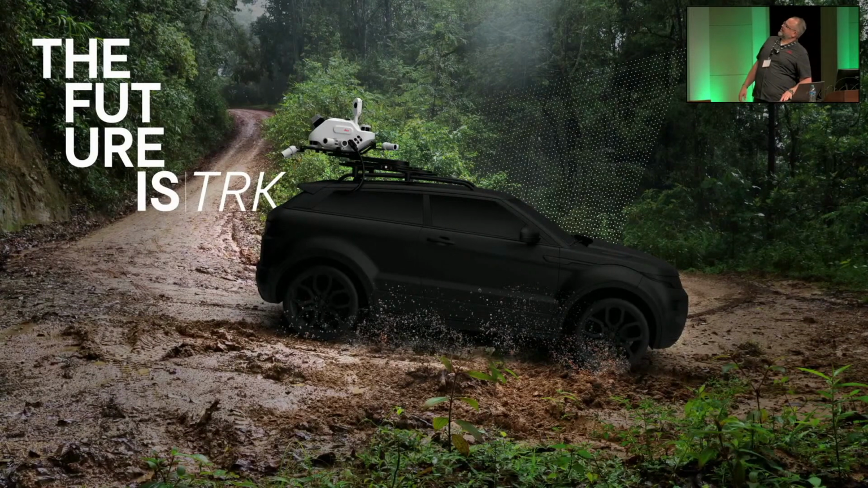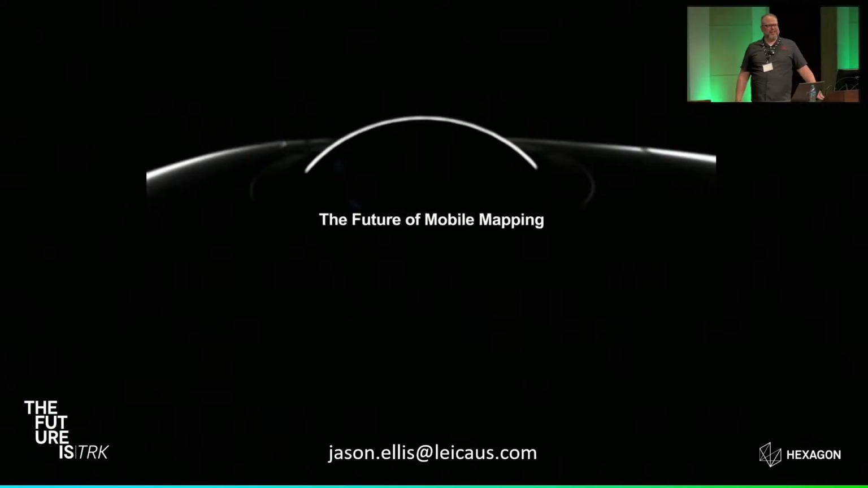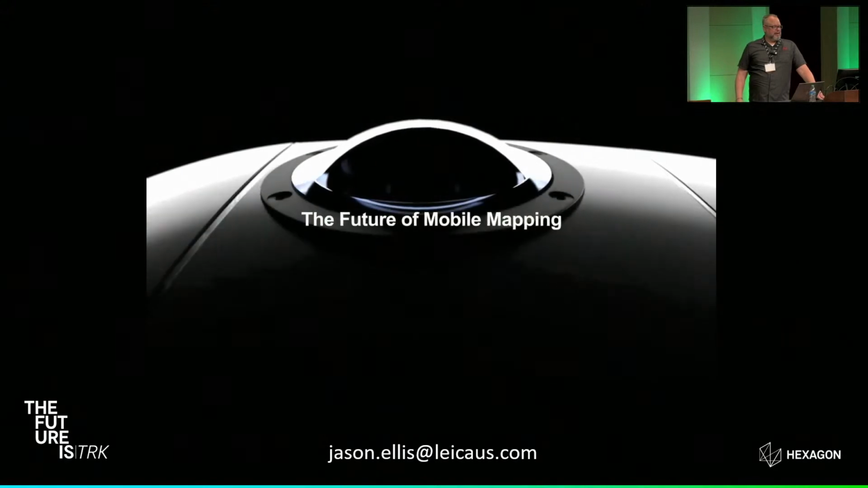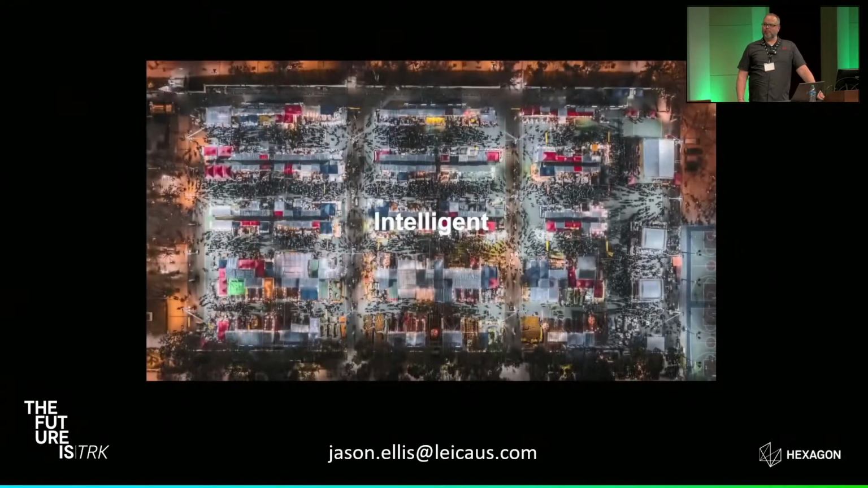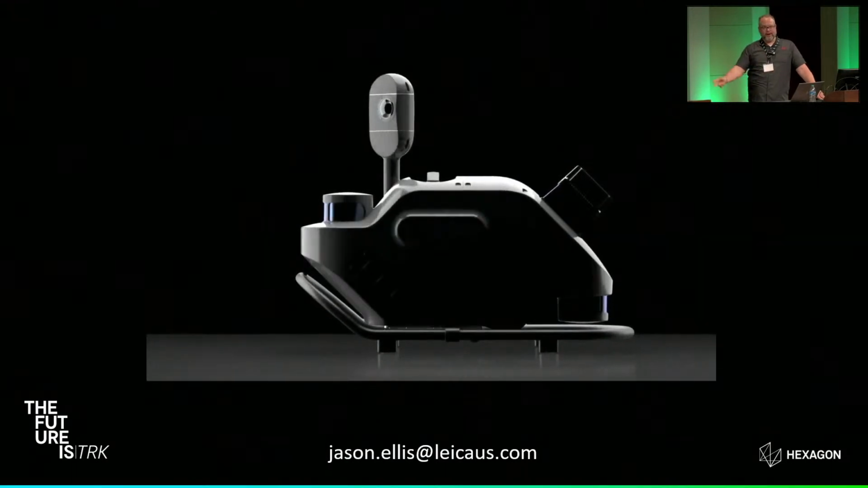So it's also rated to 4 Gs of shock, so you can get squirrely with it. I don't know how wild I'd get, but that's the purpose of this slide here. So that's the future of mobile mapping, the way that Leica sees it. So I, again, really appreciate your time, really excited to share more with you. If you have questions, I'm happy to take them now or later at our display area. So thank you very much.